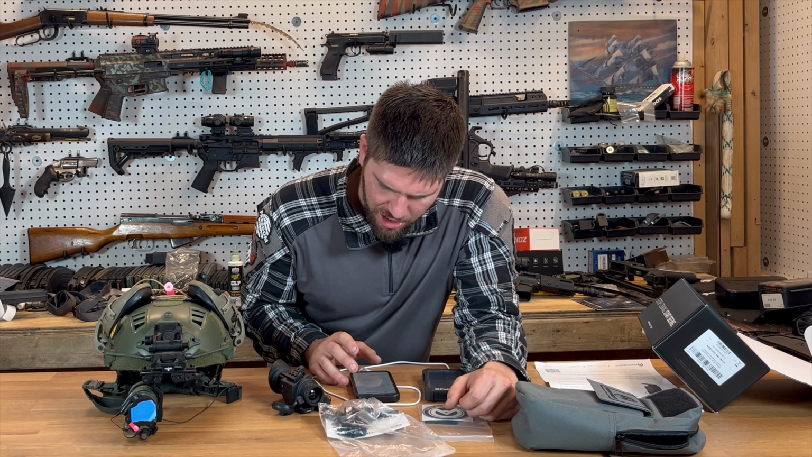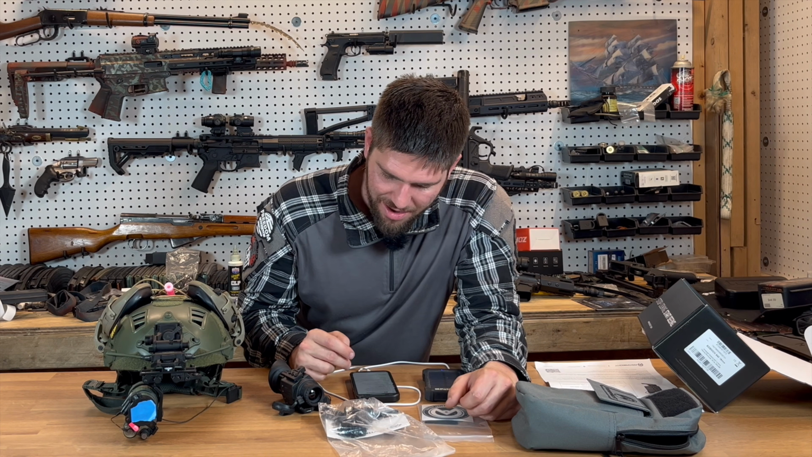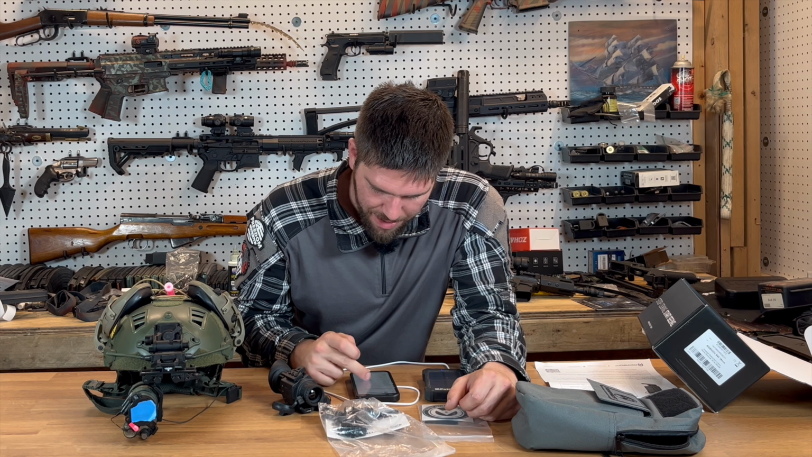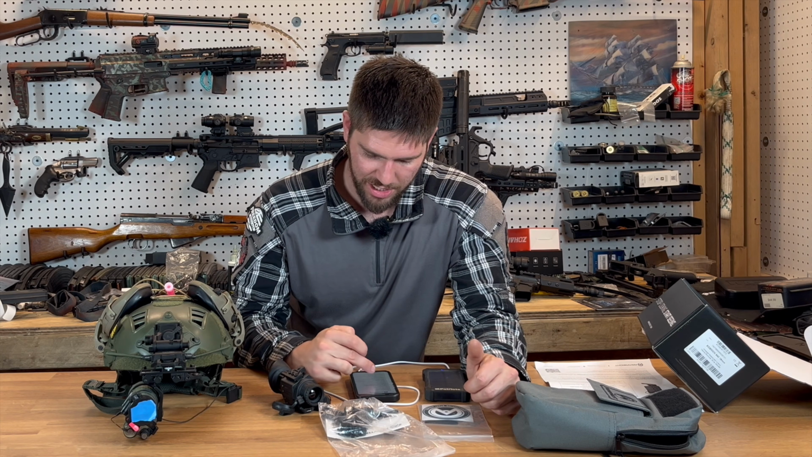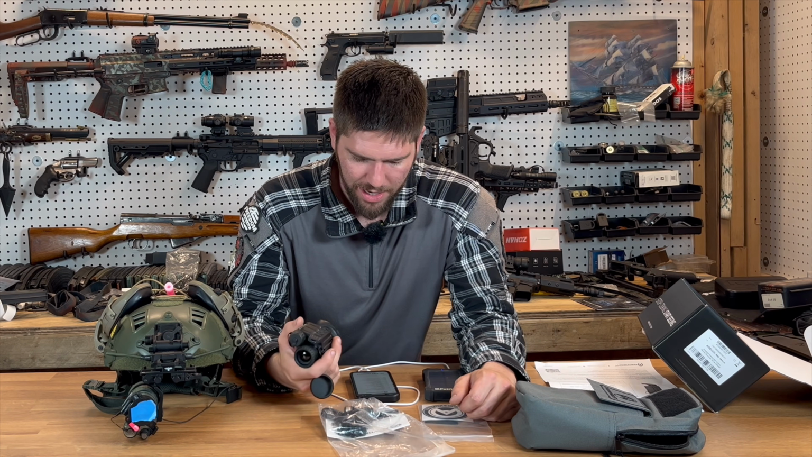Composite body and ergonomic design. Designed, assembled in the USA. That's sweet right there. So that's pretty much all the on-paper details. I don't usually read these type of details on my channel, if you couldn't tell. But I figured for something like this, where details are basically everything, I would go through it.